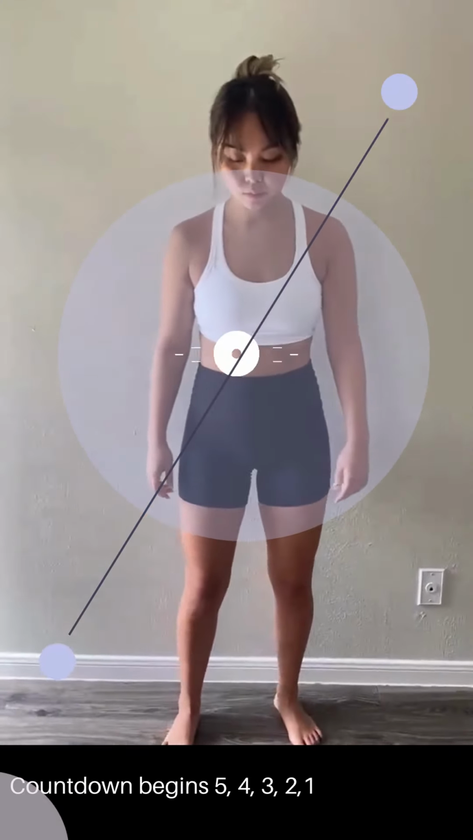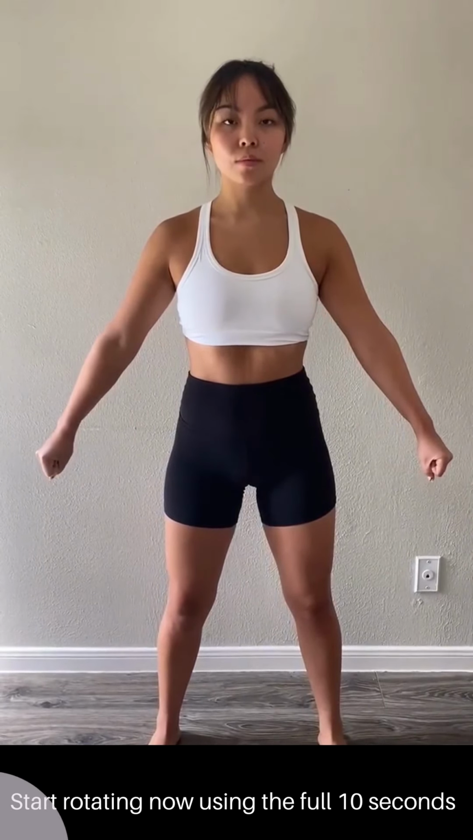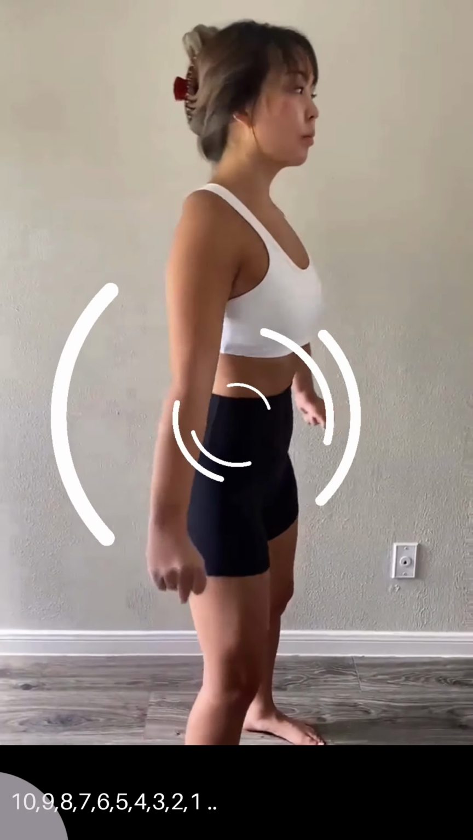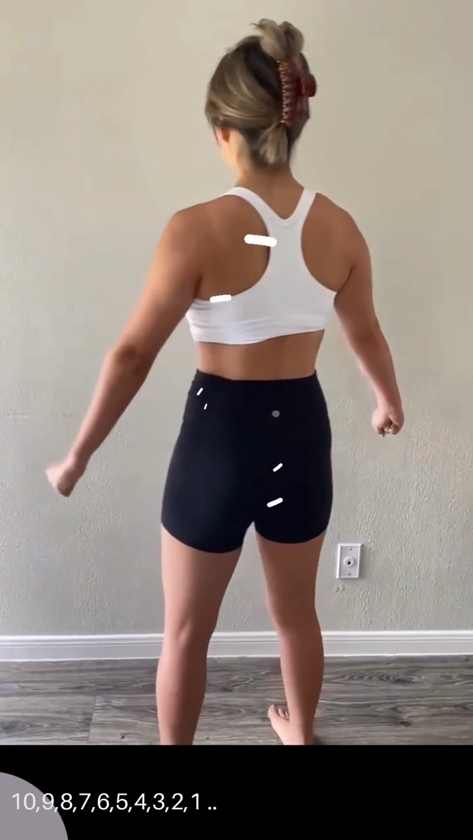Countdown begins. 5, 4, 3, 2, 1. Start rotating now using the full 10 seconds. 10, 9, 8, 7, 6, 5, 4, 3, 2, 1. Scan complete.